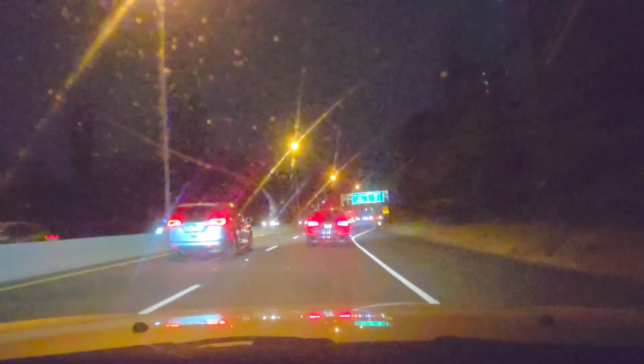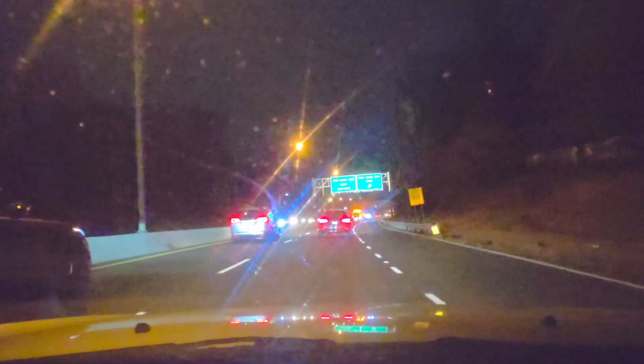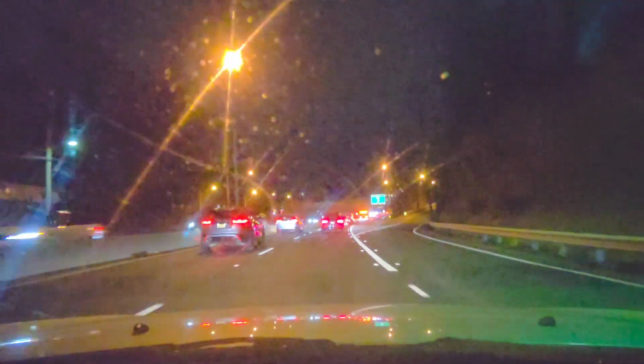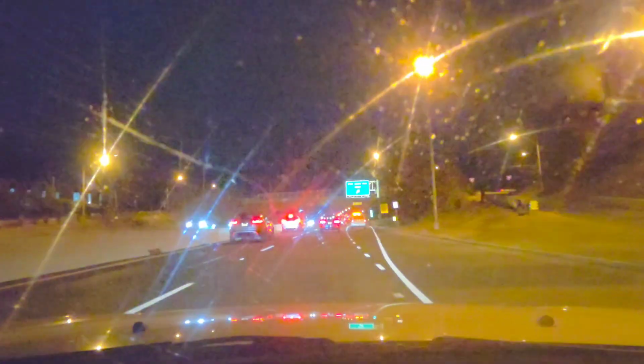I never, ever, for safety purposes, just throw myself into the other lane, because you have to make sure that when there's someone on the far left lane, they might be trying to come over too. So if you just throw yourself in there and they throw themselves in there, guess what? Now you have a collision.